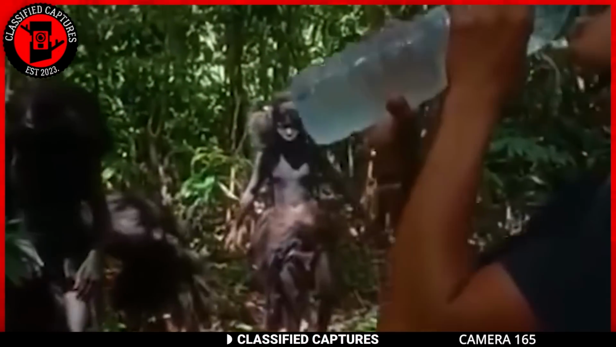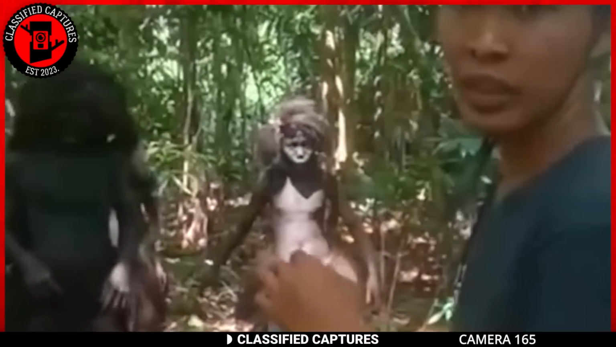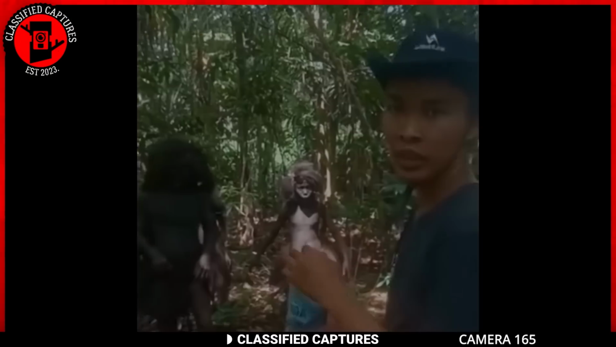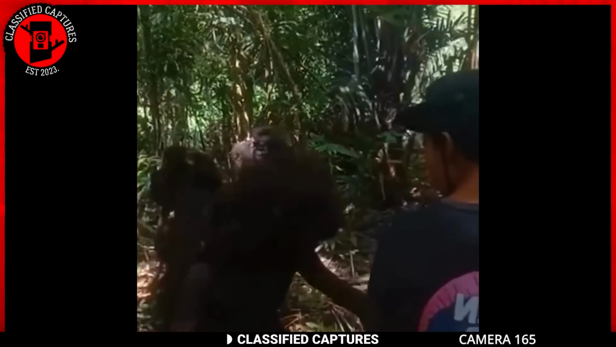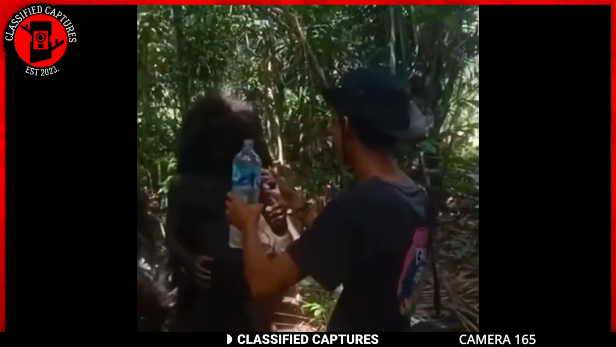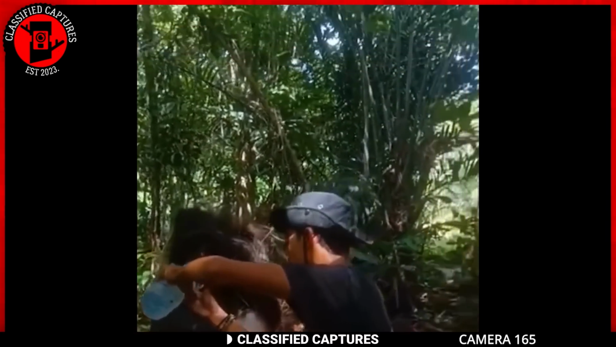Next, we have a mysterious encounter in the lush landscapes of Indonesia. These strange people were covered in a black substance with animal fur adorning their heads and cascading down their backs. Adding an eerie touch, these enigmatic beings are known for emitting strange, haunting screams into the air.